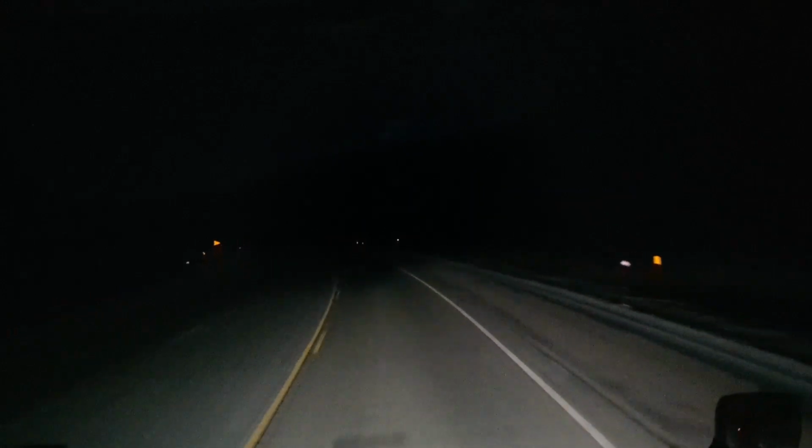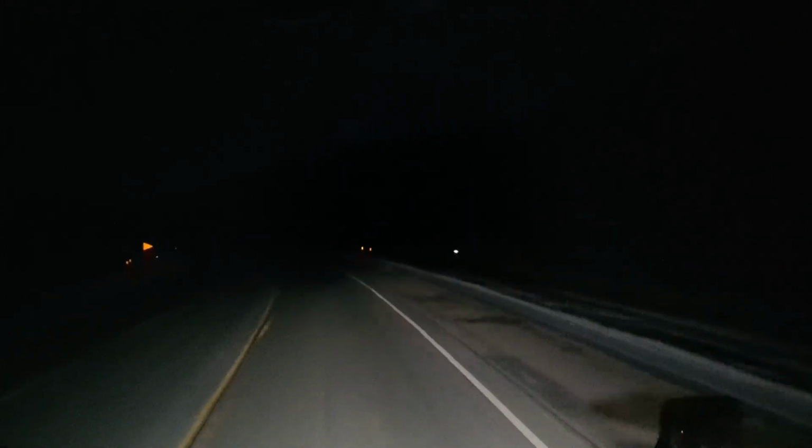So, we're going to come down here into Hill City, and we're going to take the truck route and go over by the train. I don't know if we can see anything or not. It's a crisp old night, nice old night out here.